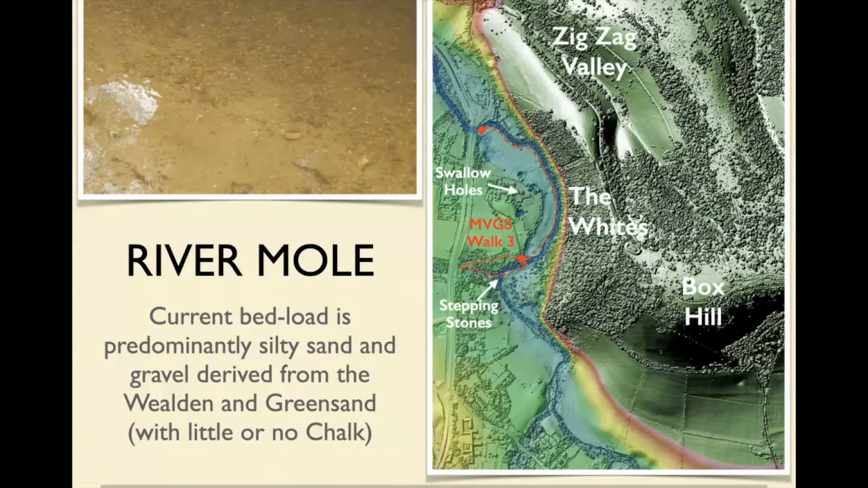So let's go on this walk. Before we do that, I just want to show you this is LIDAR again, and like I say, it picks out topography to 50 centimeters, and you can see these little depressions here, and there. Now, Richard was showing you much better examples of these. These are the swallow holes, or these are fossil swallow holes. There are supposed to be some in the riverbed itself down here. So let's go and have a look.